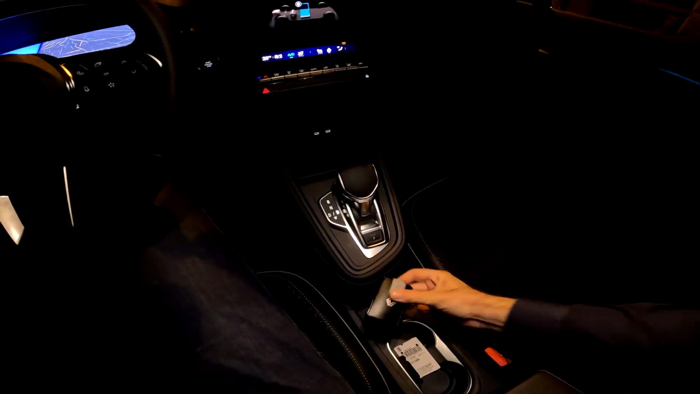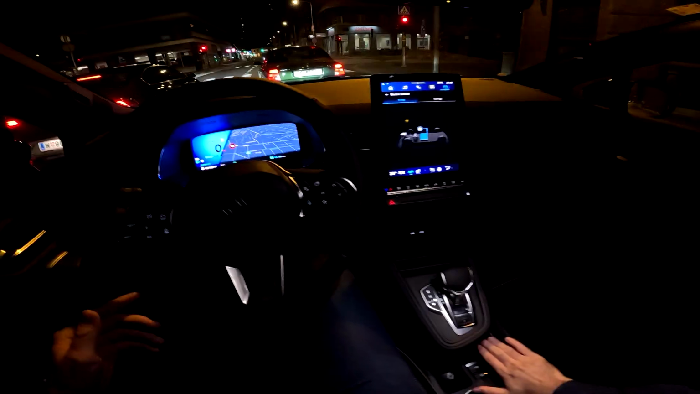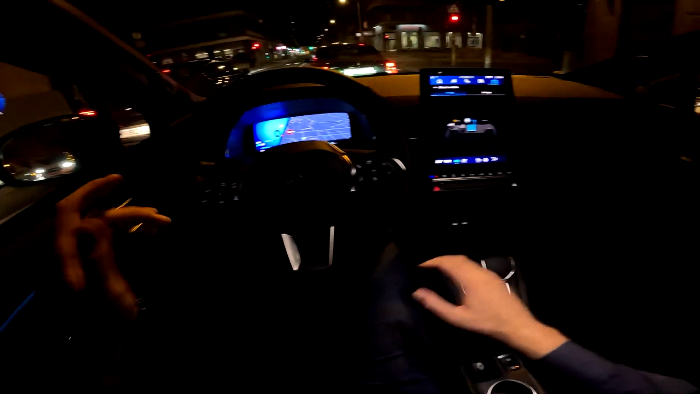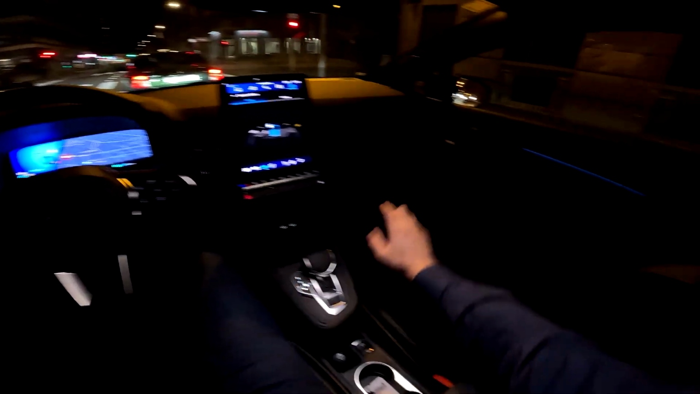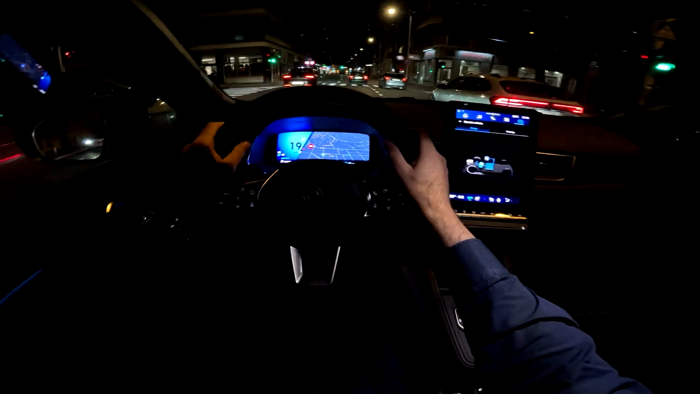You have the slot here for the key. Key is this that we are used to seeing on the Renault models, and again, loads of room throughout the cabin, 24.7 liters. And you see also the ambient lights as well, giving you a nice feel here behind the steering wheel.